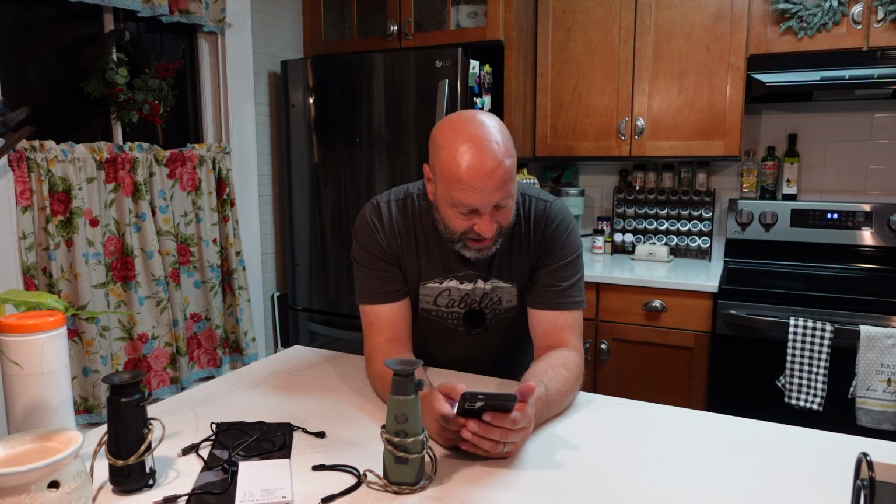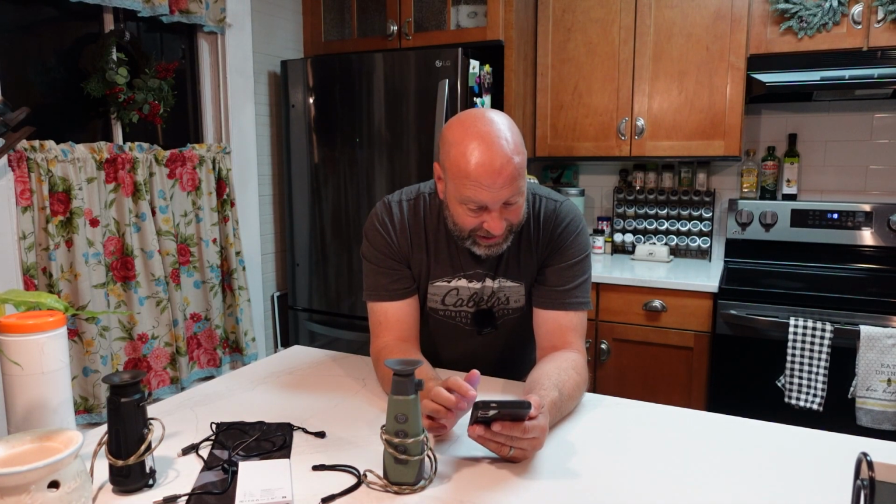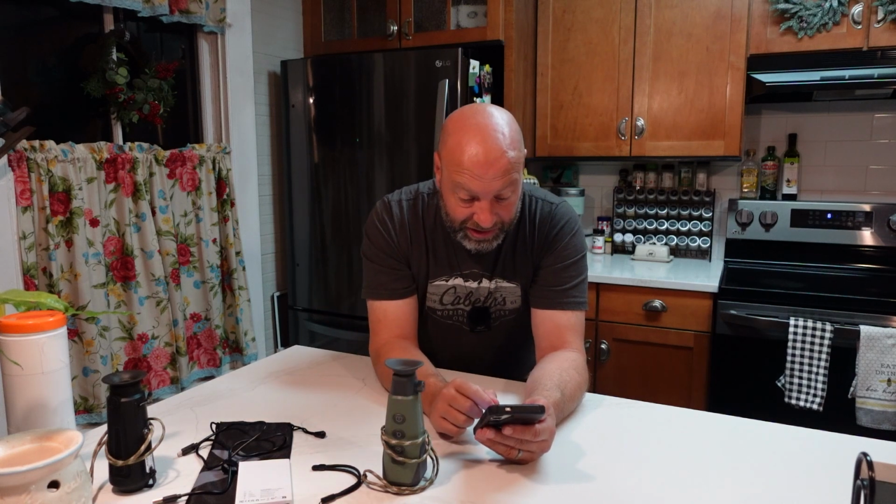So you get 50 hertz frame rate refresh. That's nice because when you scan with these, every once in a while, they're going to have to catch up with themselves. That 50 hertz is really fast. That's important. You have digital zoom 1, 2, 4, and 8 on this, okay? And you do have the diopter adjustment, so you're good there.